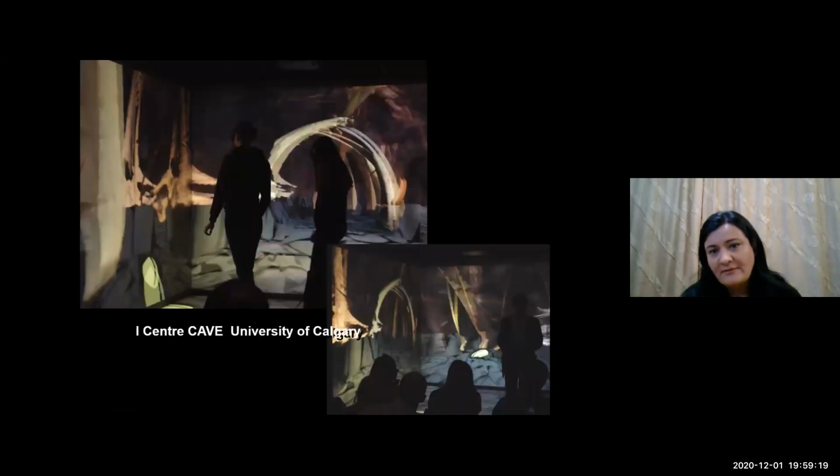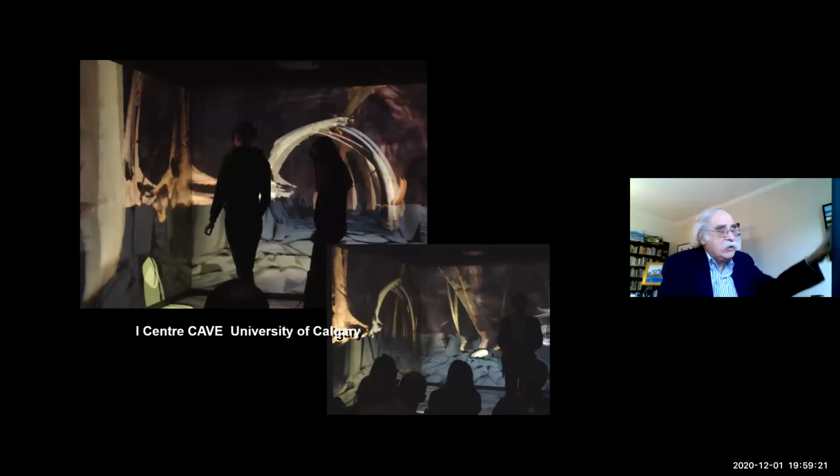We also brought this structure, this virtual world into our cave, our 3D world cave, so that students could walk inside it.